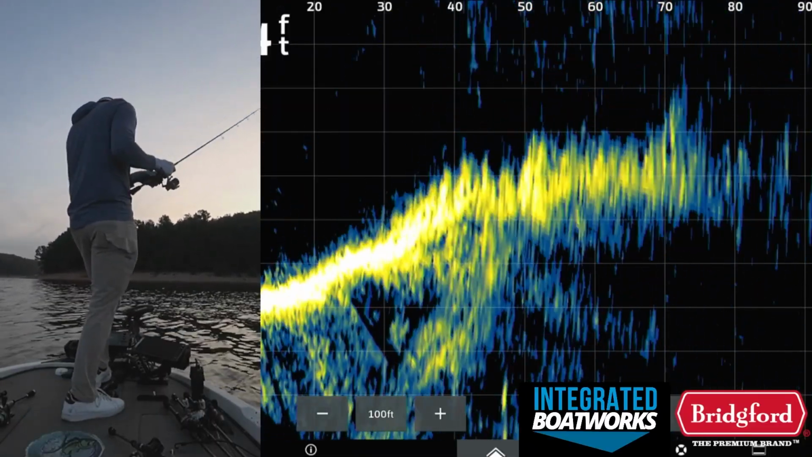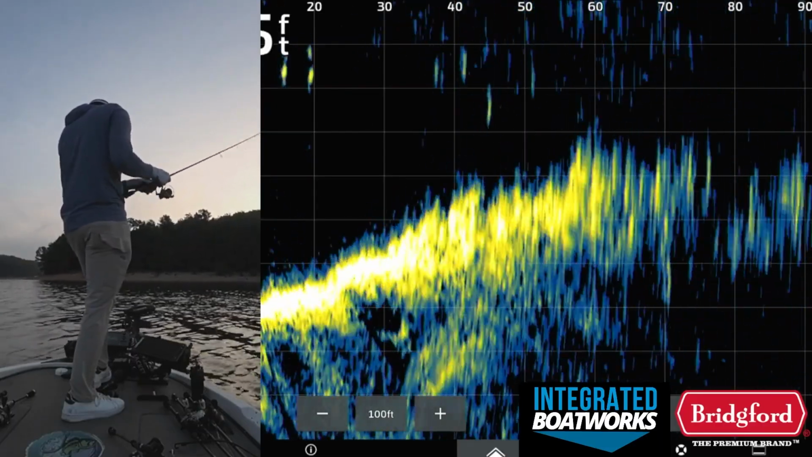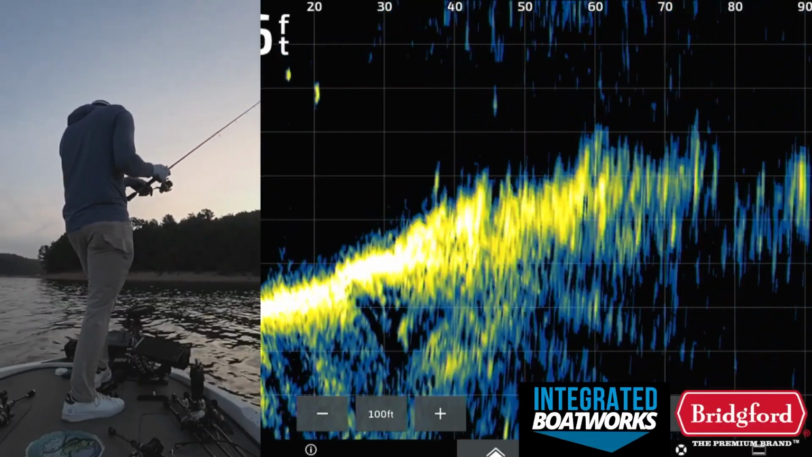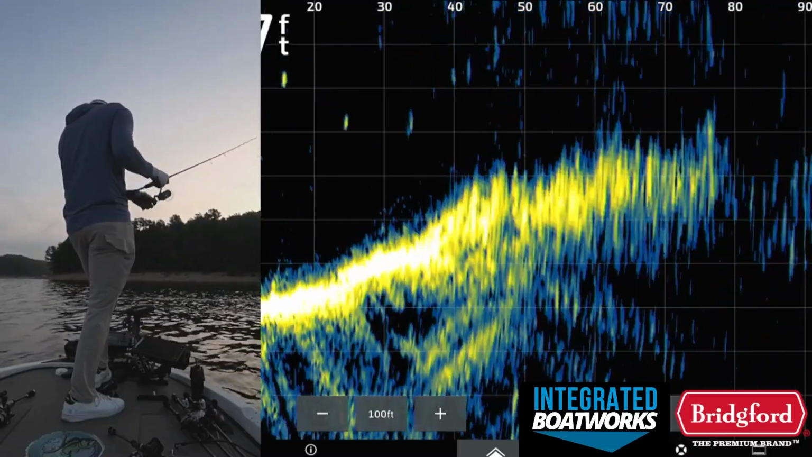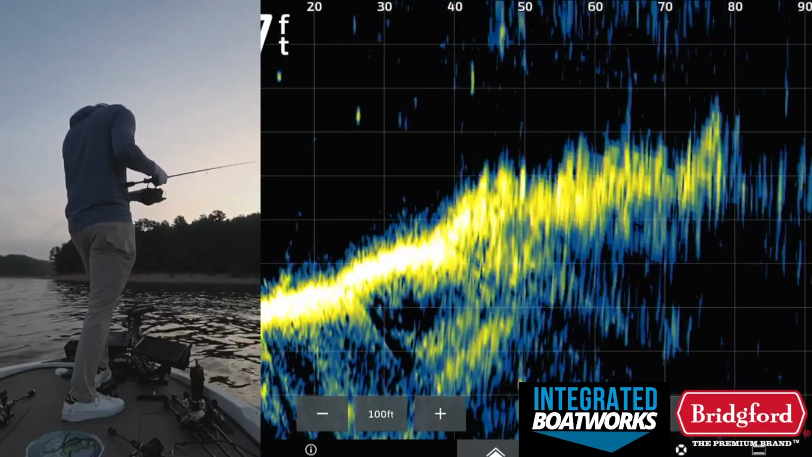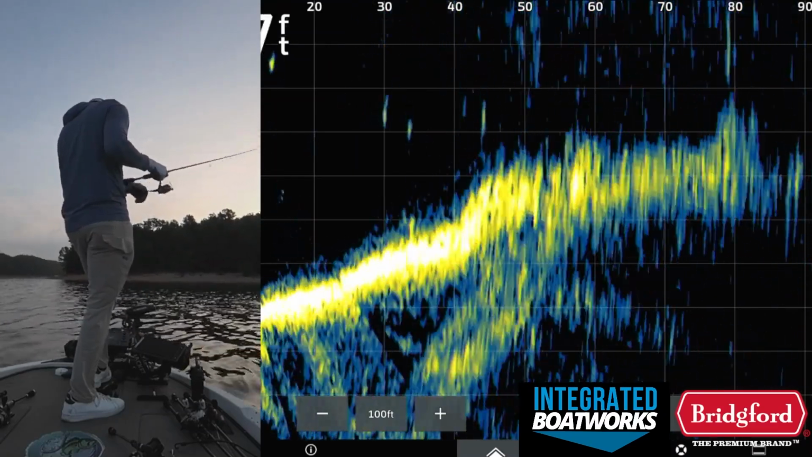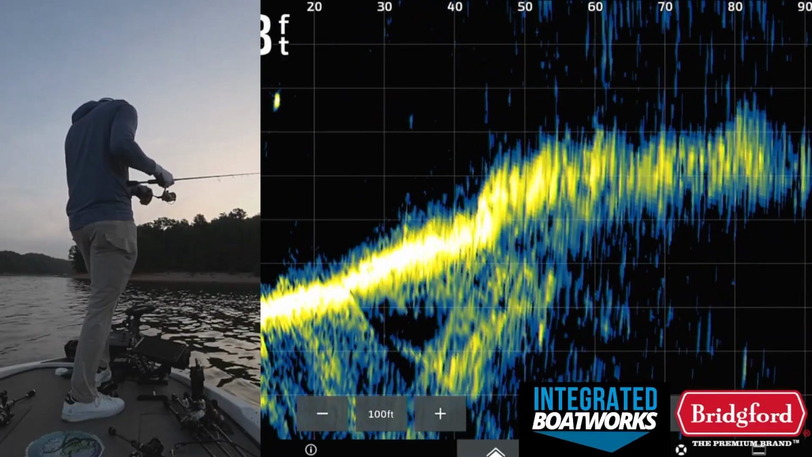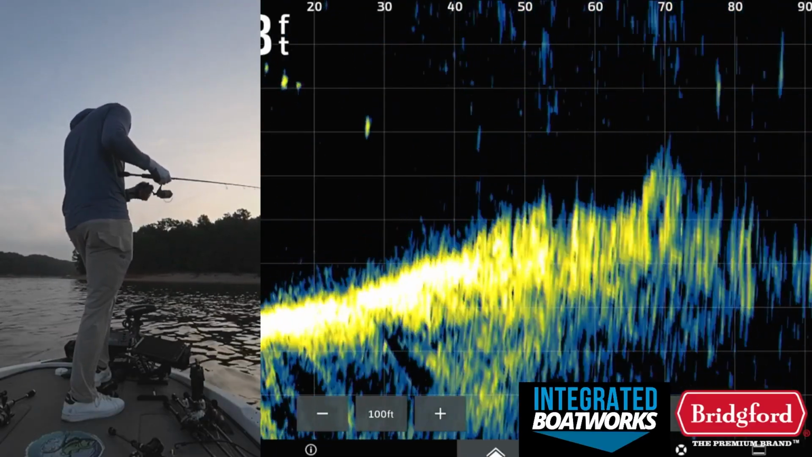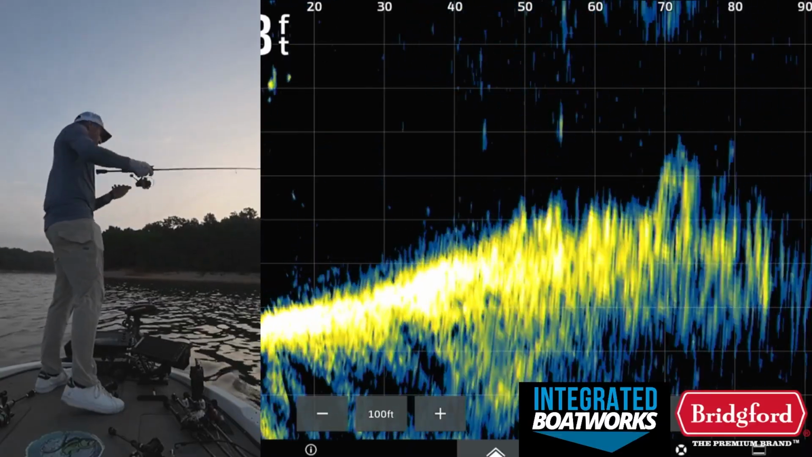One just hit it. Eat it, fish. There's so many of them right there. They're all over my bait. There's my bait dropping 30 feet out. There's a fish on it. There's like 3 or 4 fish on it. They're all little spotted bass. I can almost guarantee you there's a couple of good fish that are further out.